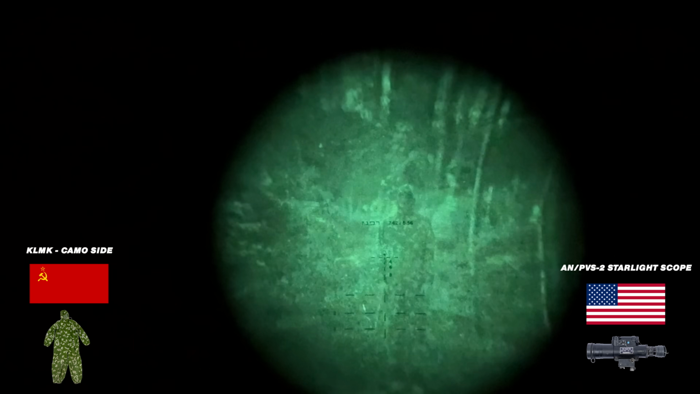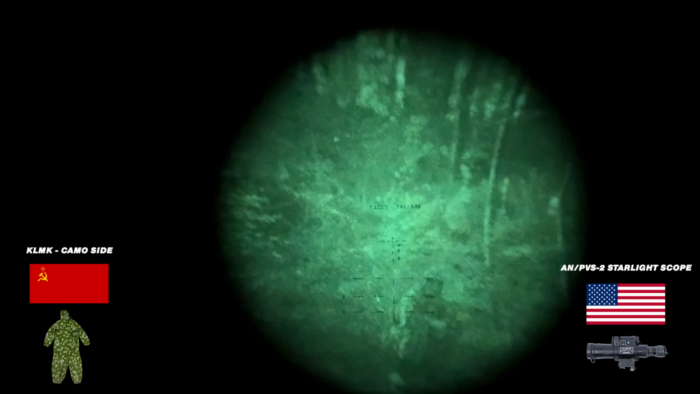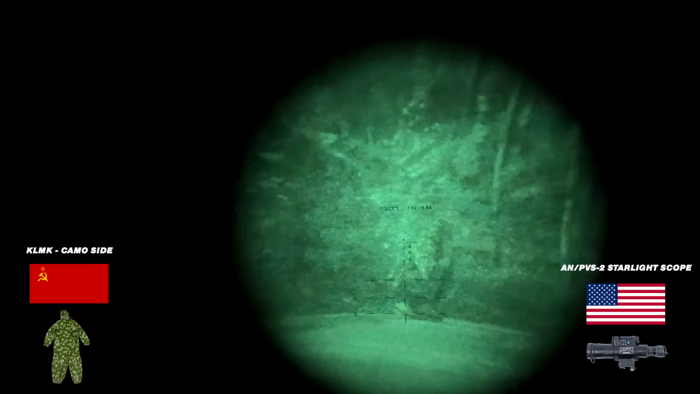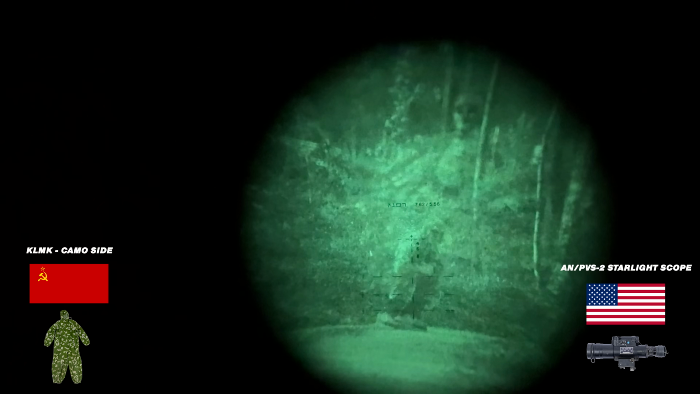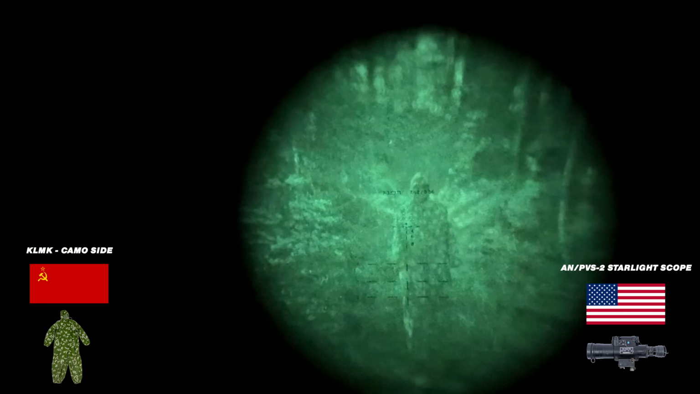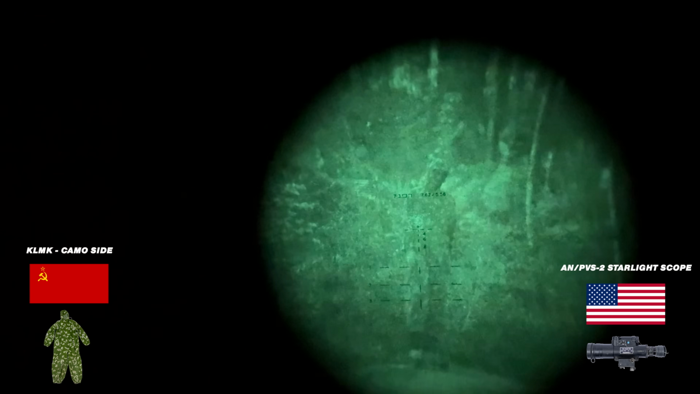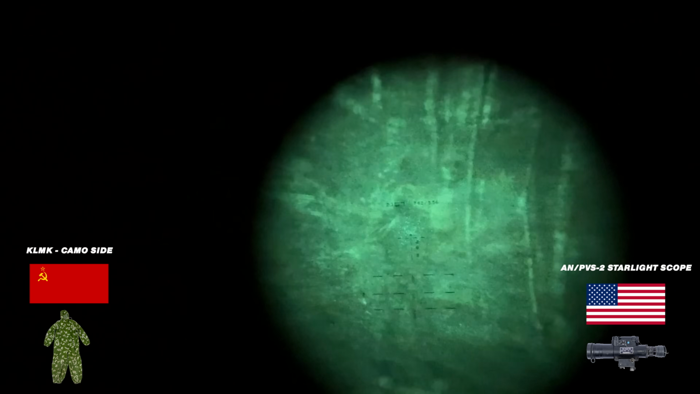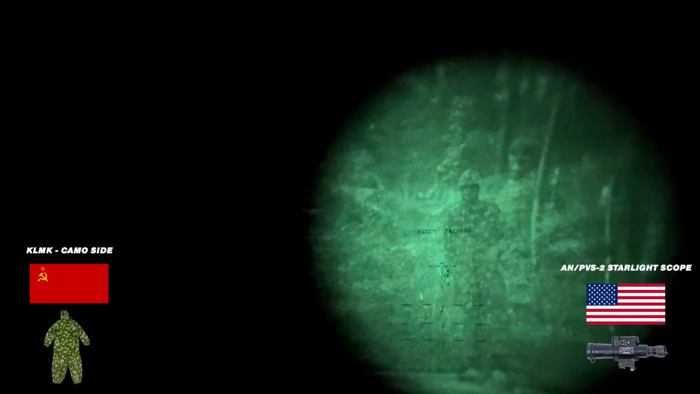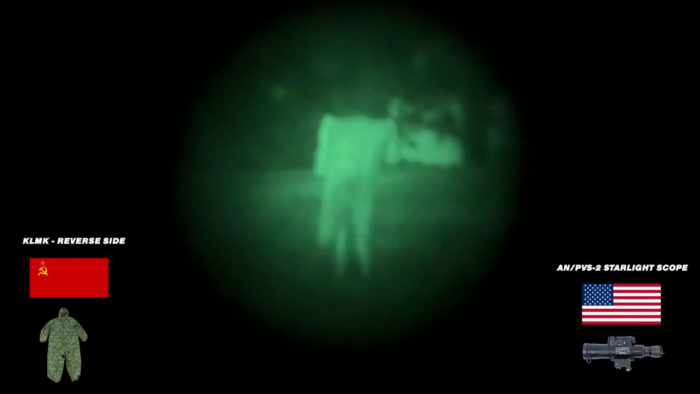Doing some jumping jacks. Honestly, I think the KLMK does so much better under night vision. Well, not ideal. I mean, there's really nothing you can have that's ideal. If you're moving around under night vision, somebody is going to be able to see you. Back then, thermal technology was in its infancy. They didn't have it until the 70s and 80s. But I wouldn't say this is a dead giveaway as opposed to the Desert Night camo.